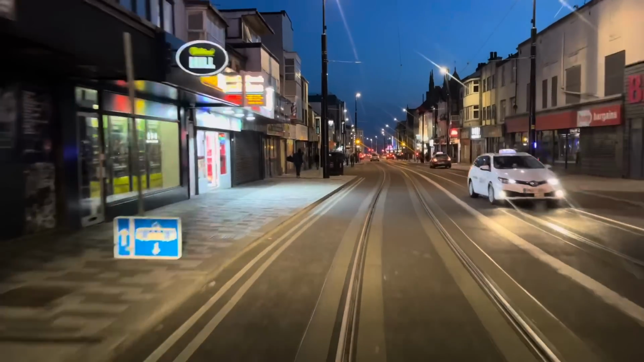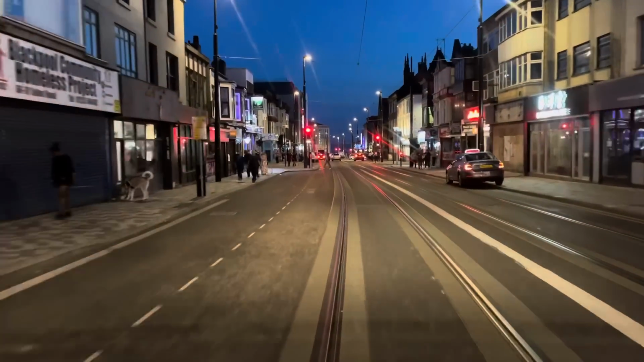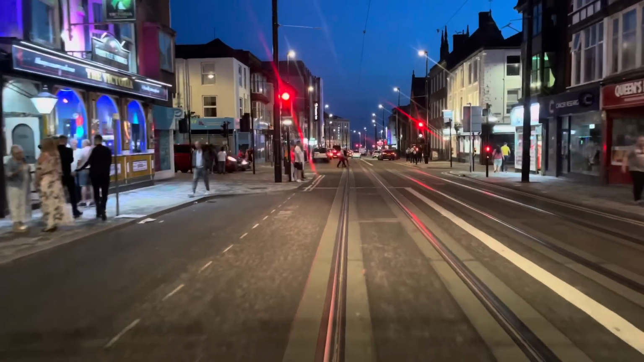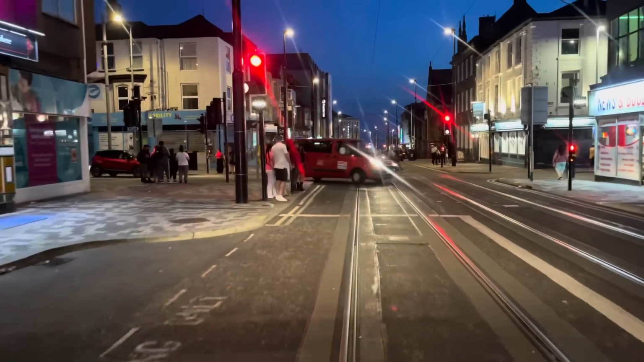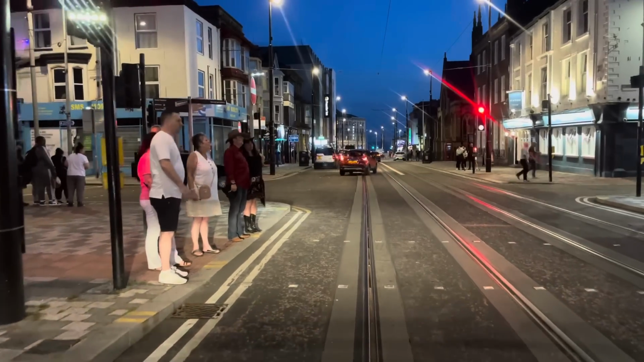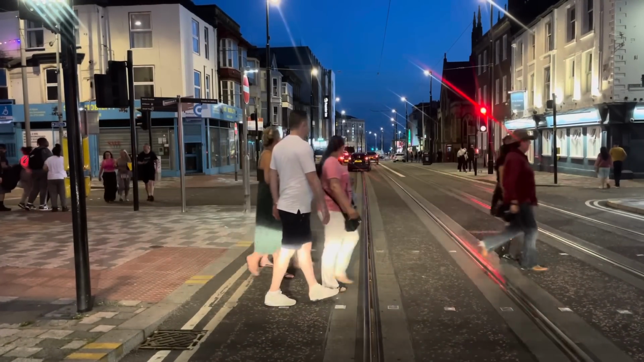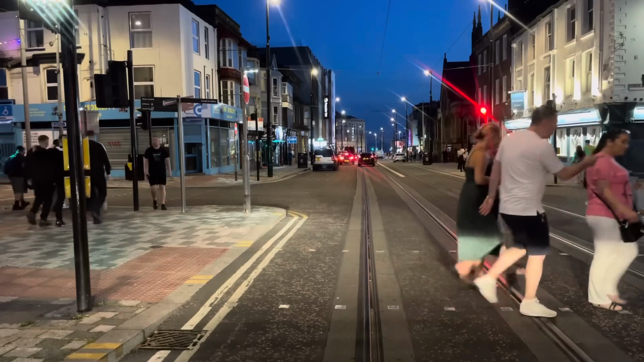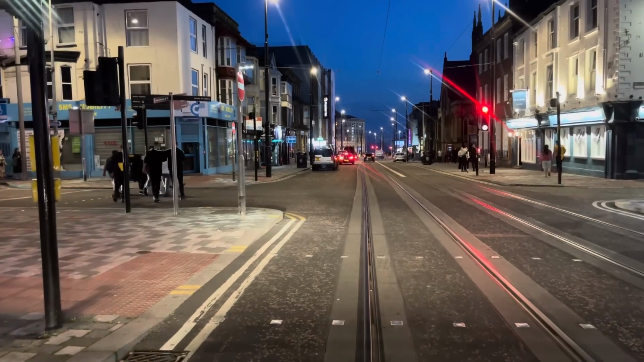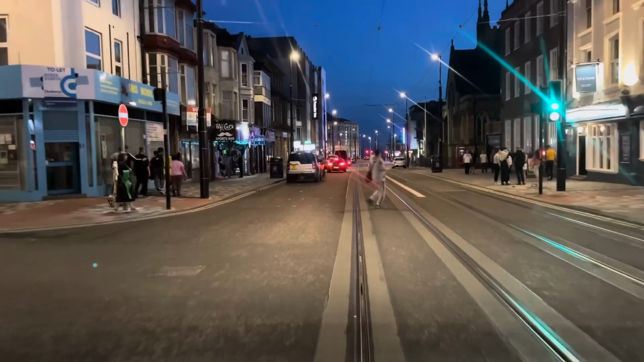Coming back down Talbot Road now along the tram tracks. They have tested the trams up and down here. That's the Victoria on the left, it's quite lively in there, you know. Oh look, there's people here, they must be going to that cowboy place, mustn't they? Look, they're all dressed up there, with the cowboy hats on. When will the trams be running up here? Well, that's anyone's guess. But at least we don't have to dodge them.